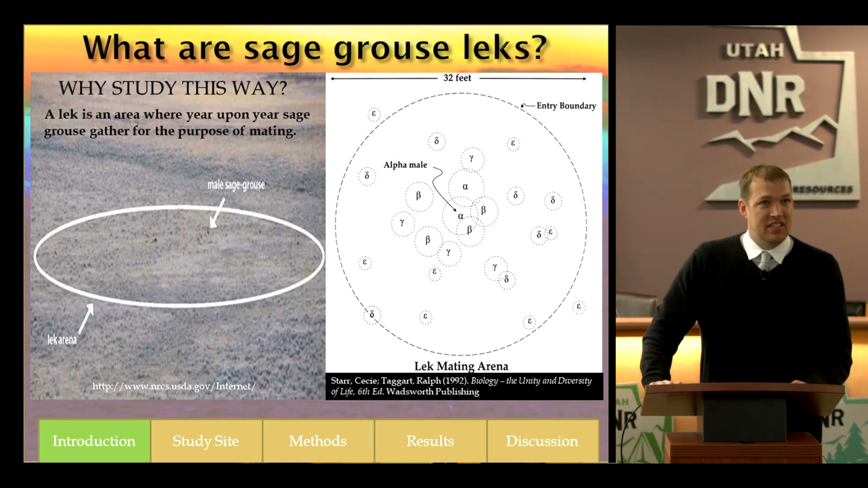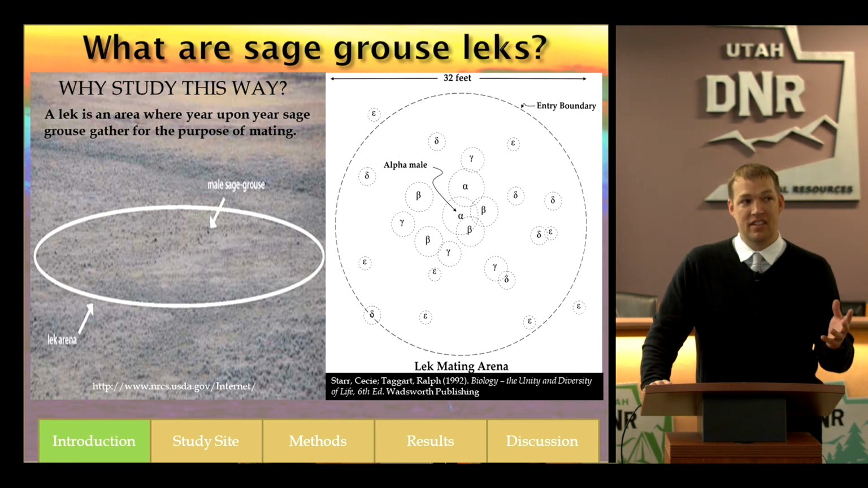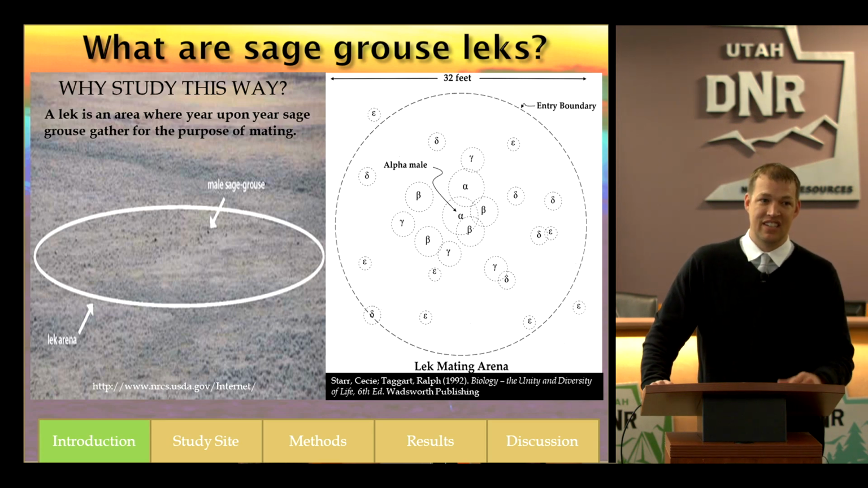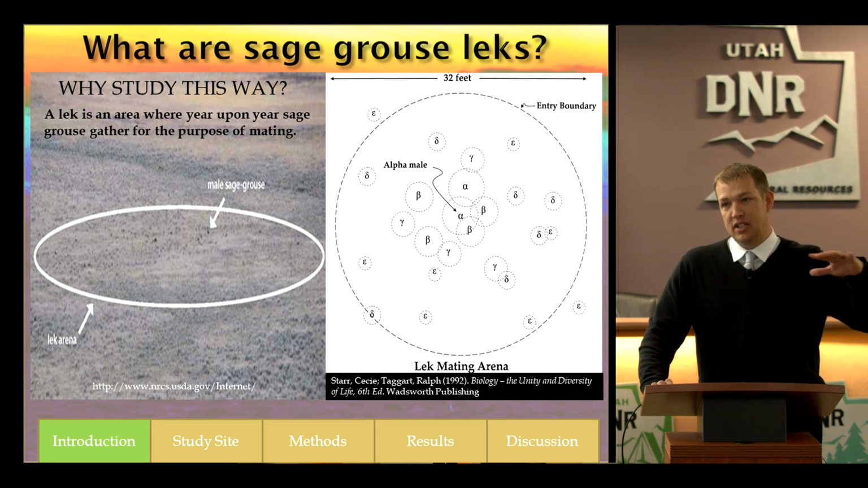So that's our hypothesis. So we decided to study a sage-grouse lek. Just to give you a background in case you aren't familiar with sage-grouse, a lek is basically a geographic area where year upon year these males and females will go to the same area in order to procreate and for the purpose of mating. So when we were flying the drone over, we had a geographic location where we expected these sage-grouse to be.